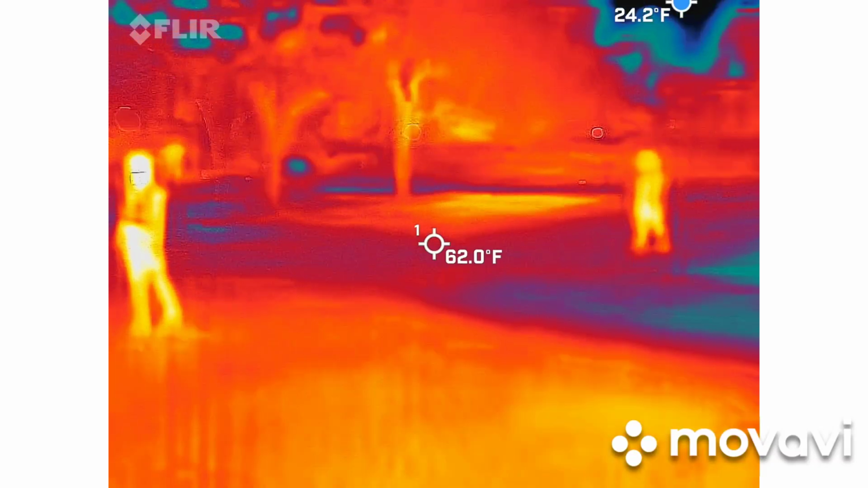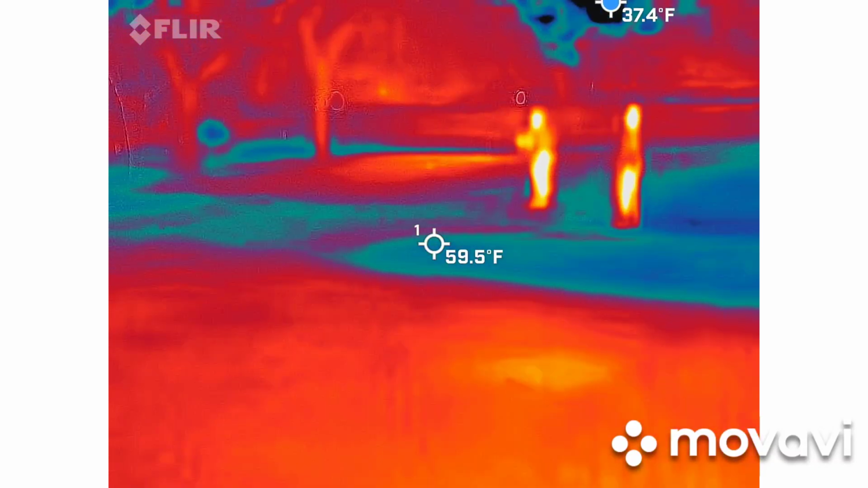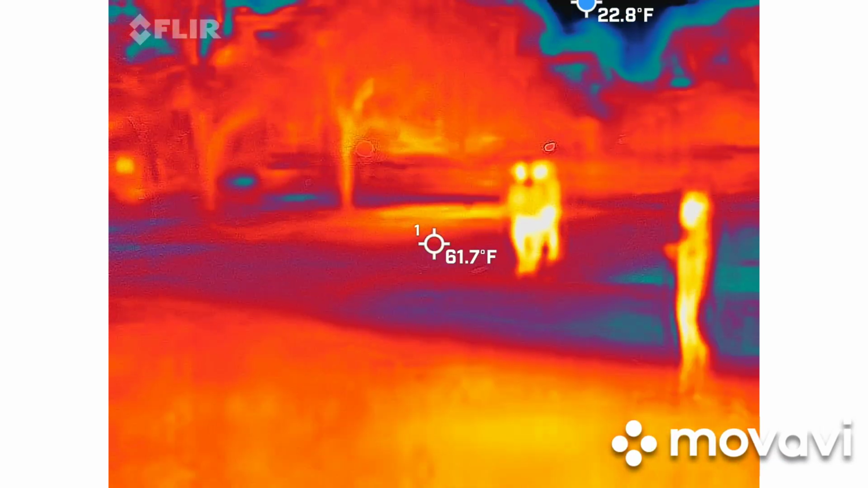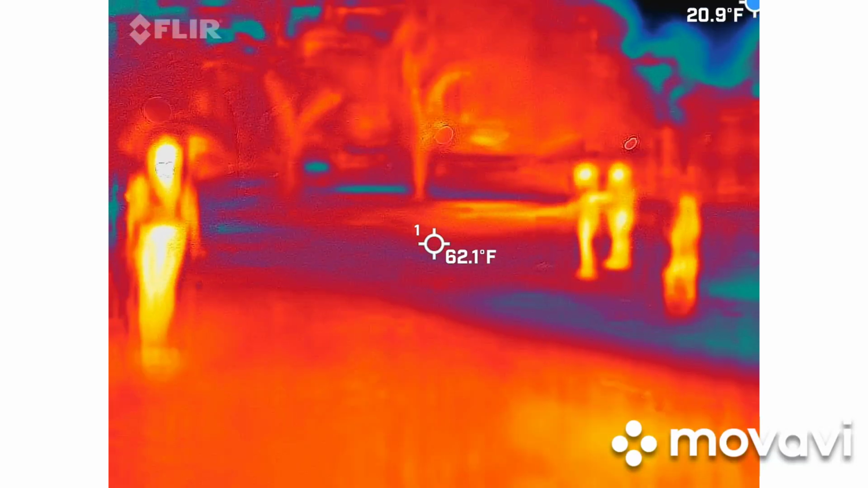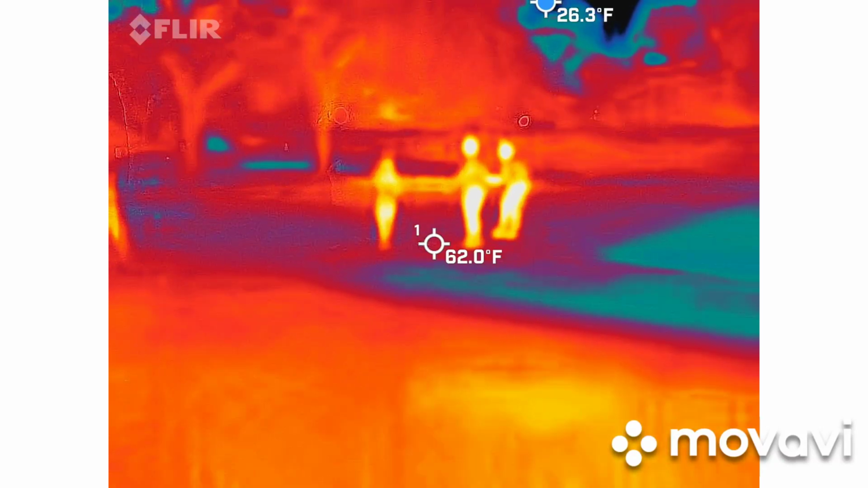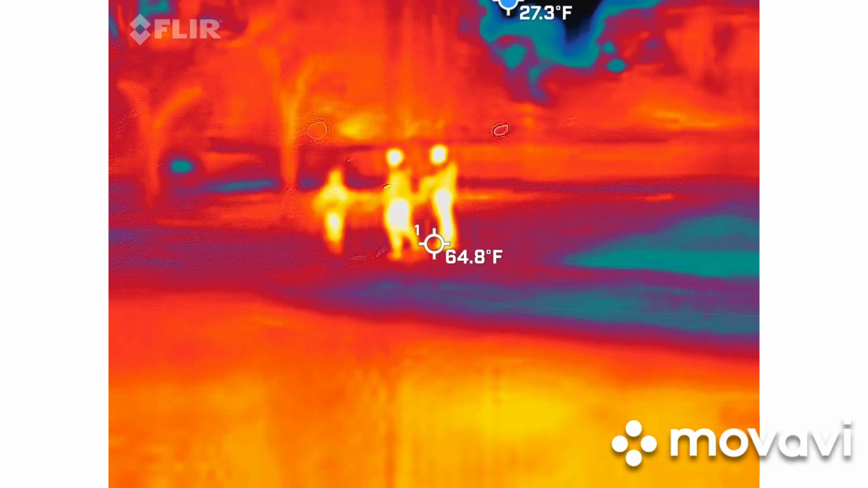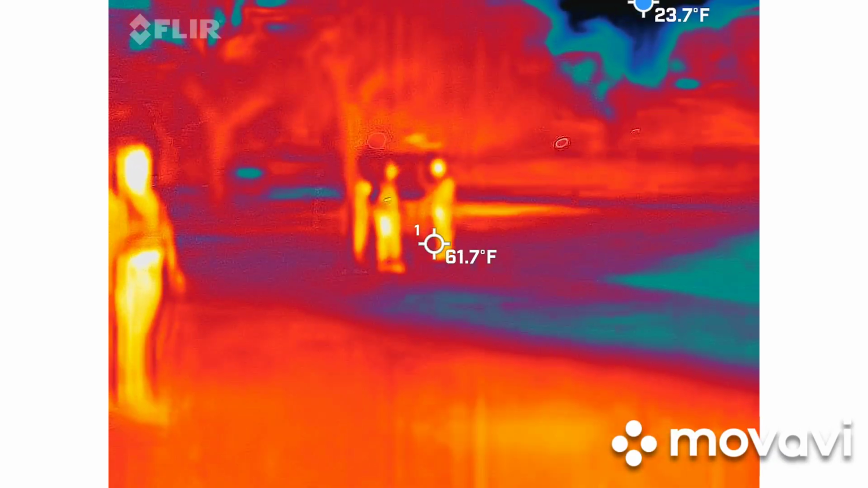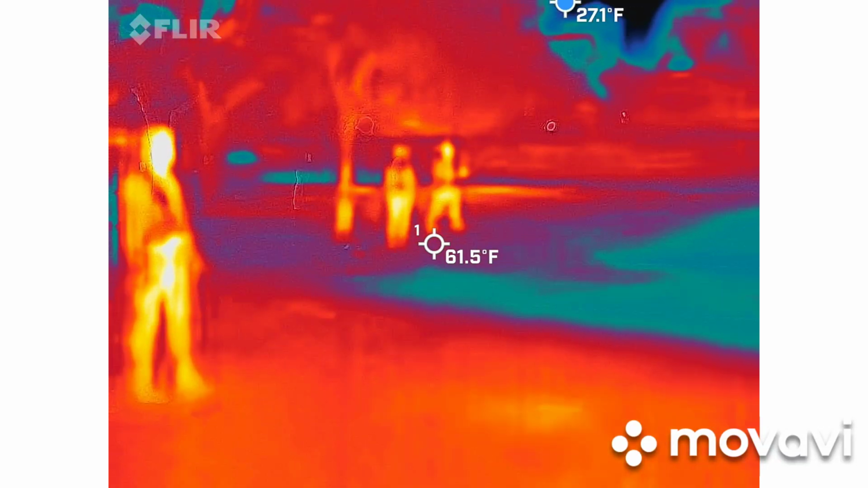Where were you? We were like, is that maybe the lights? What is that circle? Well, it might be the light. I'm not sure, but you see those little circles right there? The way to test it is to walk towards it. Okay. Nice and slow.